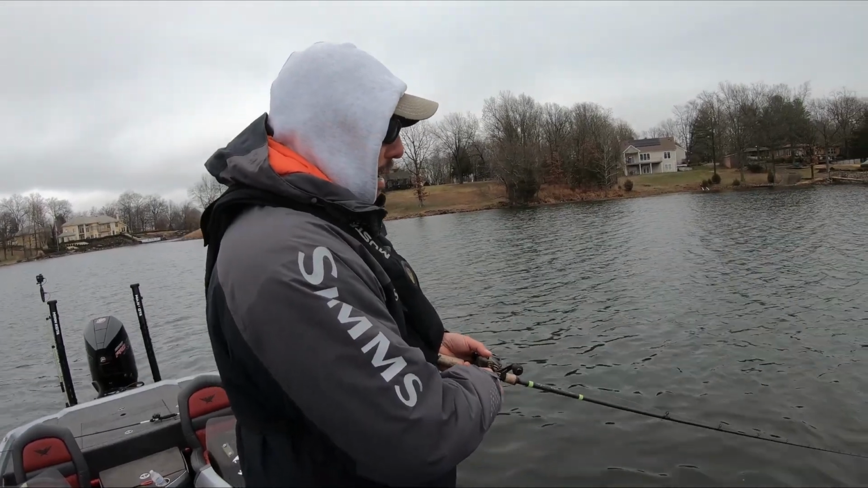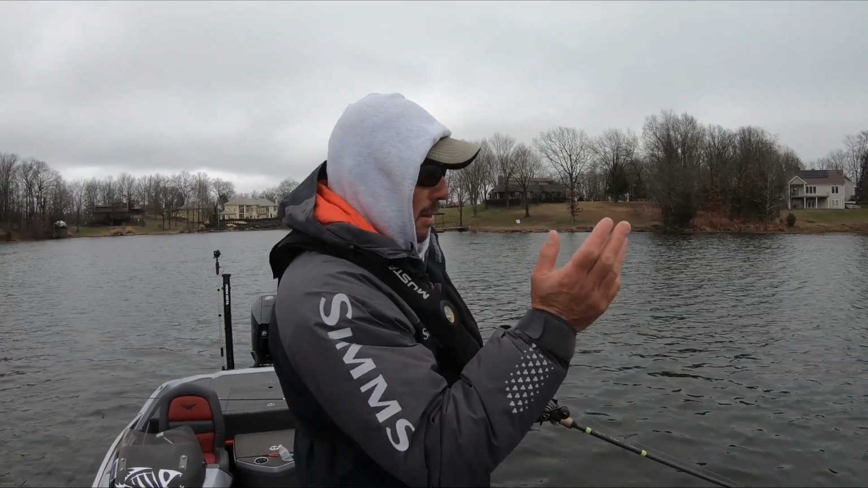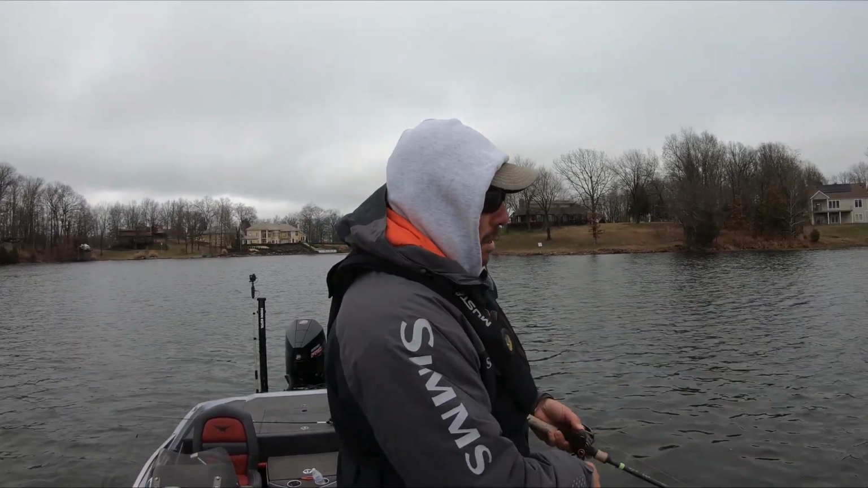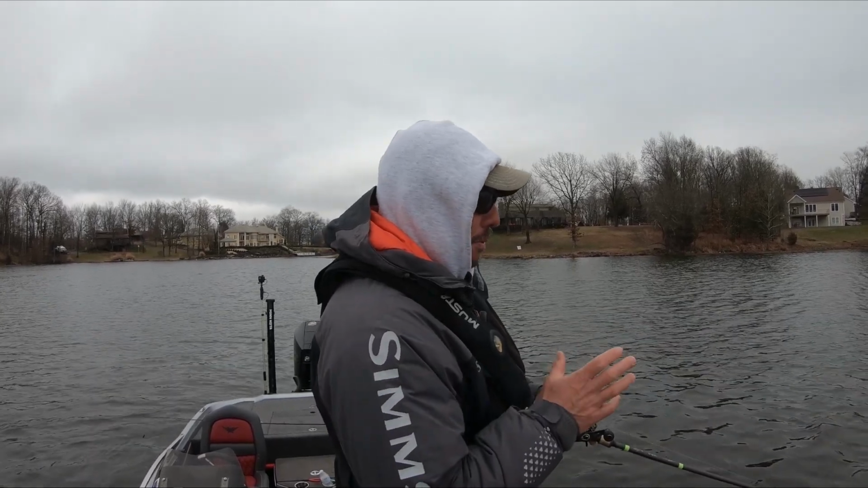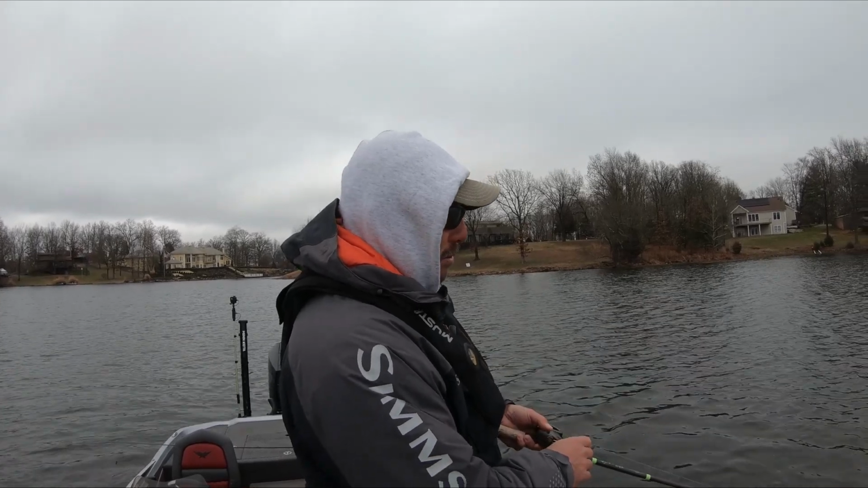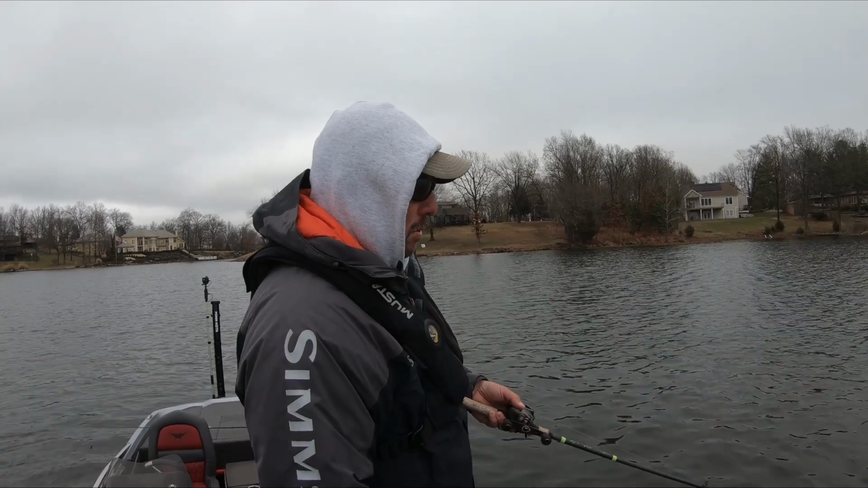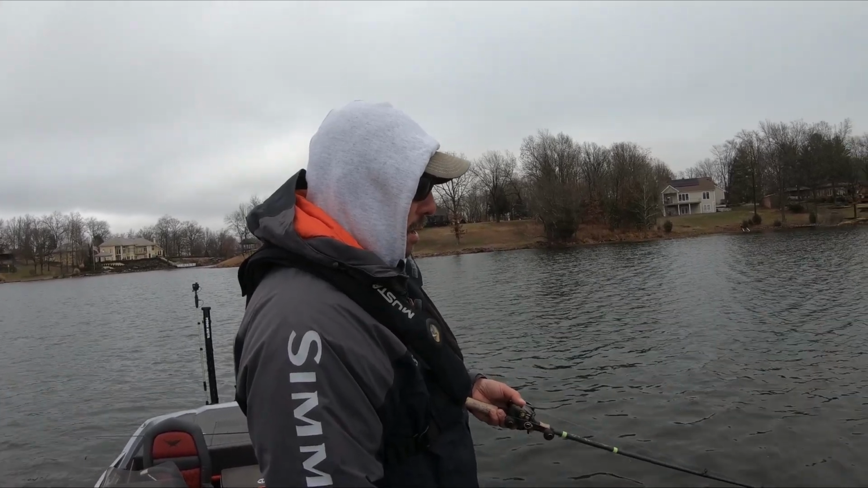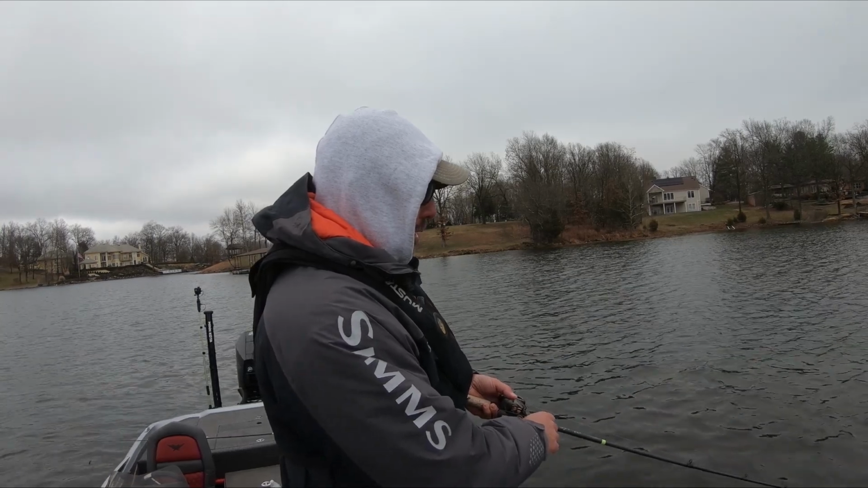And then the key with that spoon, because of that weight and that hook, you want to keep the reel turning and get that fish moving towards you. If you stop the reel handle and start to quote unquote play the fish, that's usually when you'll lose it. And then I'll show you the spoon too. There's a couple little tricks to help land more fish.